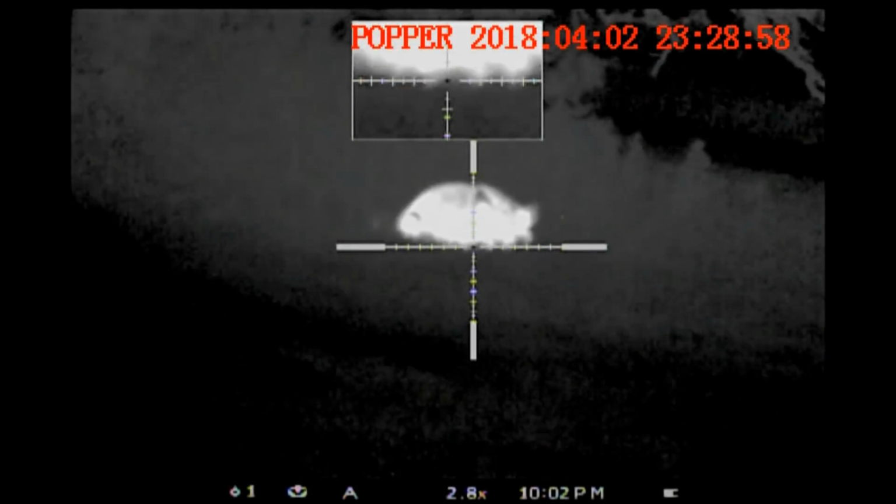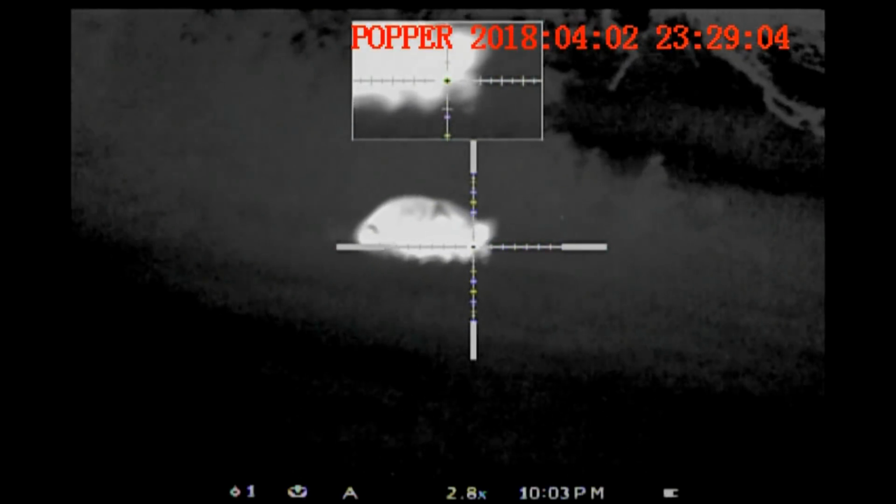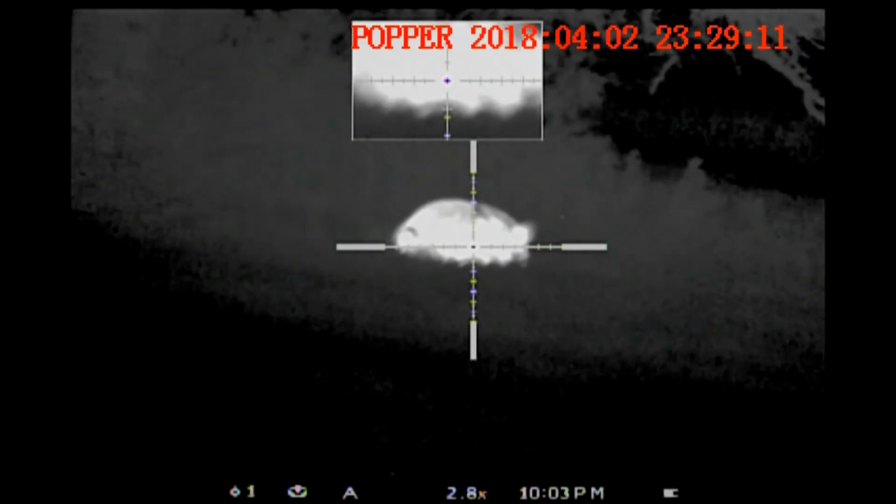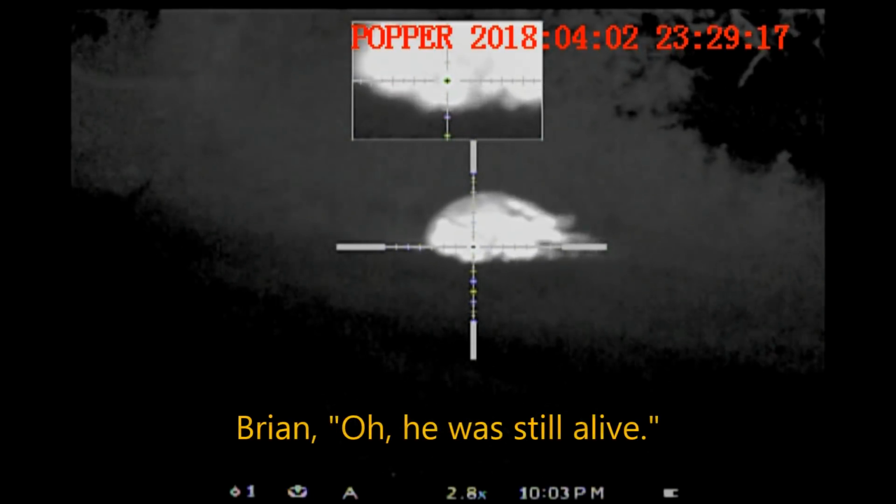We go down in the field, come around on the hog. He's down, but he is upright. And we decide that we're going to go ahead and finish him off. Here we go. 3, 2, 1. Oh, he was still alive.